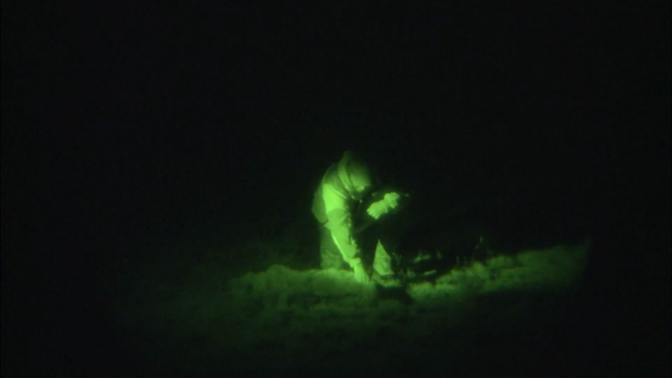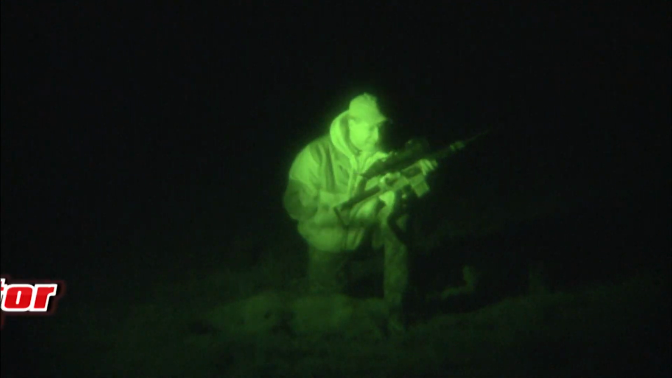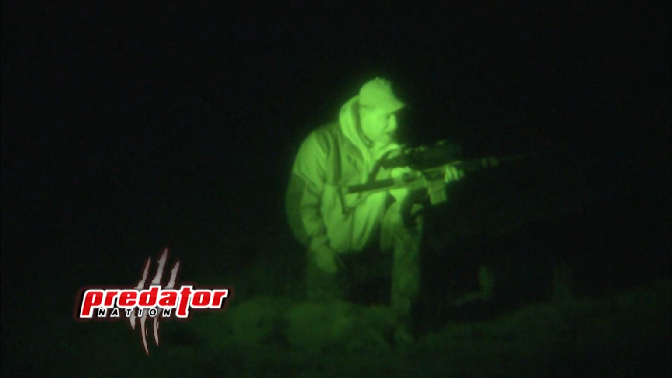Came in the dark. And if it wasn't for the ATN, there's no way I would have seen that coyote coming. I'm watching coyote eyes. I'm watching him running up. I mean, look at this beautiful coyote. This is a big, mature male coyote. Just a beautiful dog. And we got him in the middle of the night thanks to ATN scopes. That is friggin' awesome.